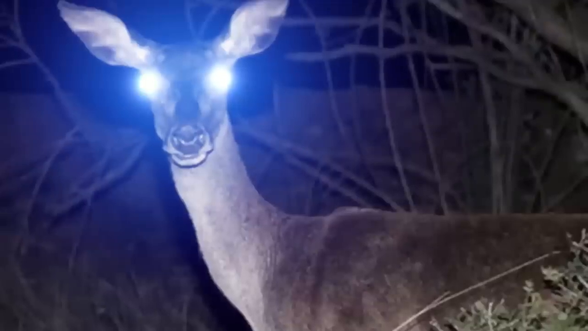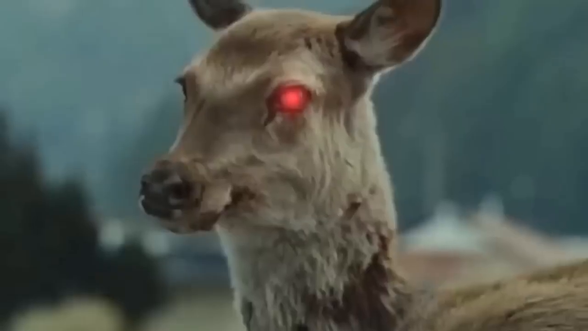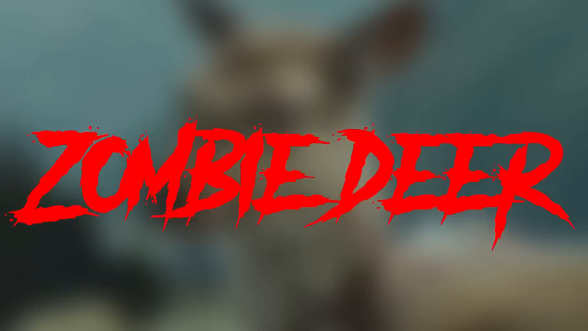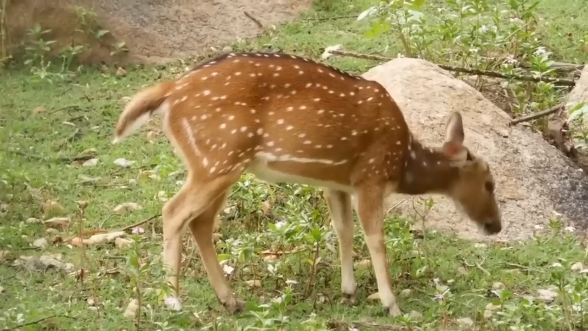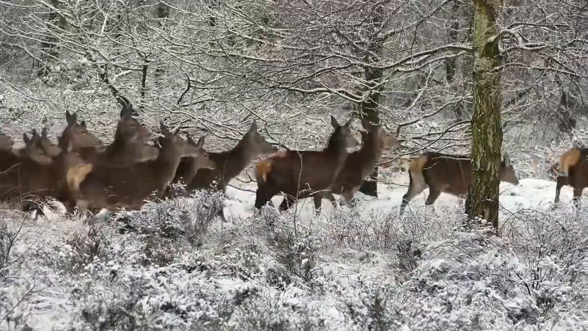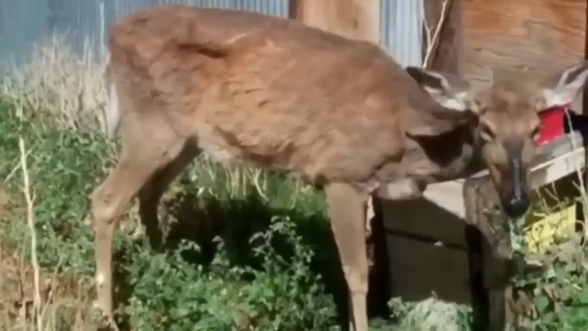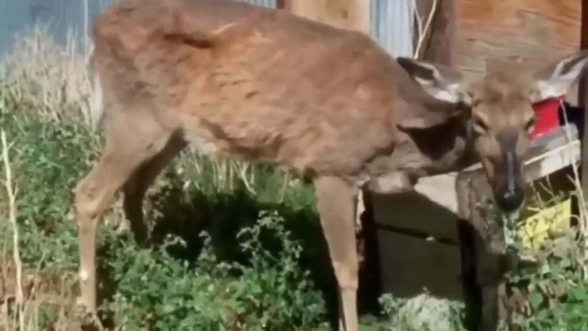This next creature captured? I'm not really sure what it is, but it looks like it's from another universe. Zombie deer. I think everyone can agree that deer are universally loved. Words cannot describe how cool they are and how fascinating they can be. But one disease can take that all away and make them almost demonic. And it can be so bad they don't even look like actual deer anymore.